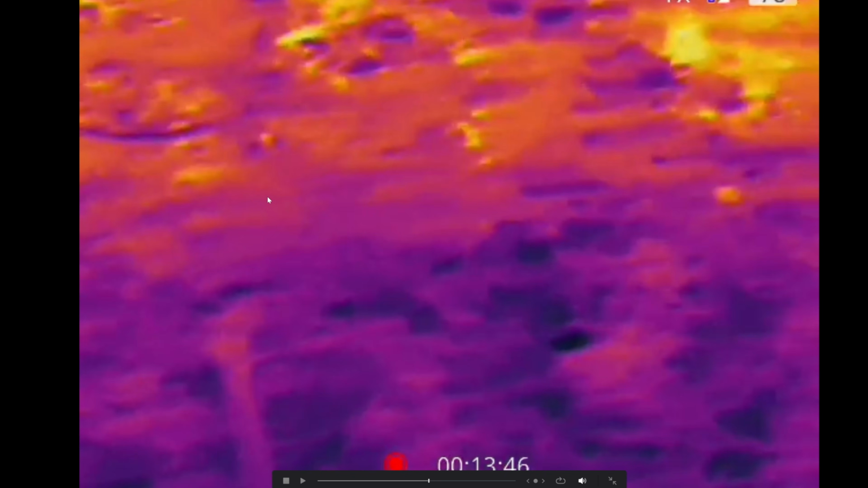Is that something right here? What is, guys? What is this thing here? It almost looks like an arm swinging to that direction, right? Maybe going up the hill and going away from us. Right there. I don't know, guys. And then that's when we start running.